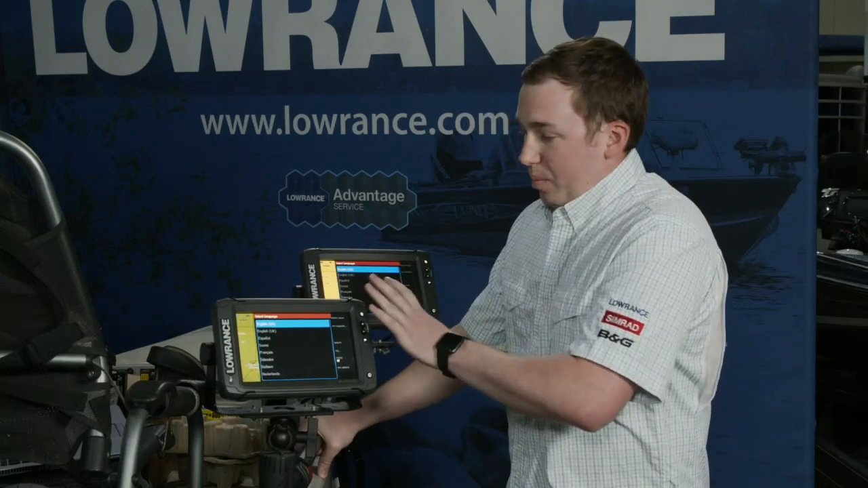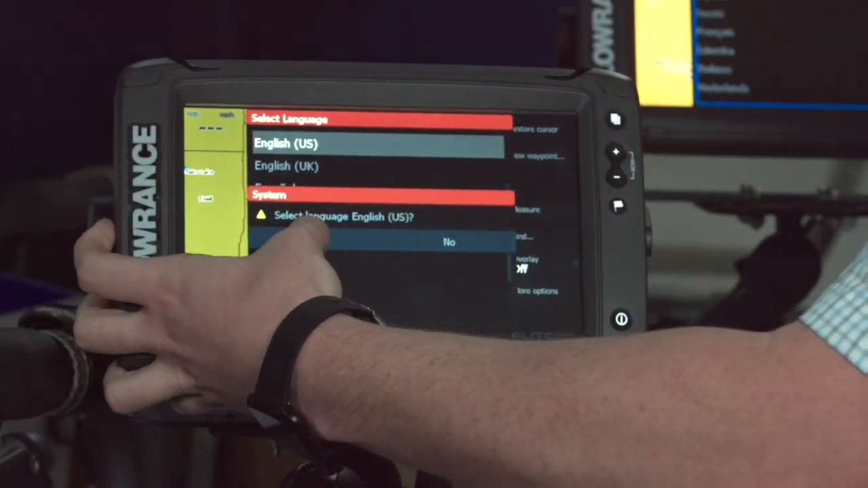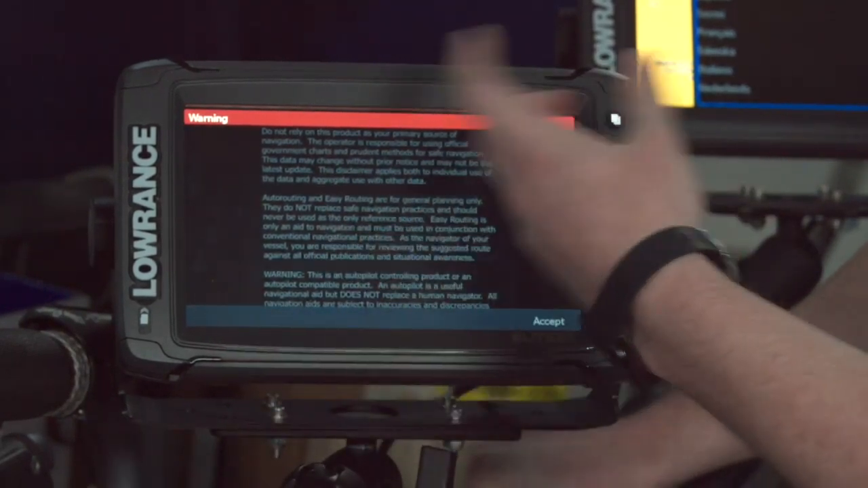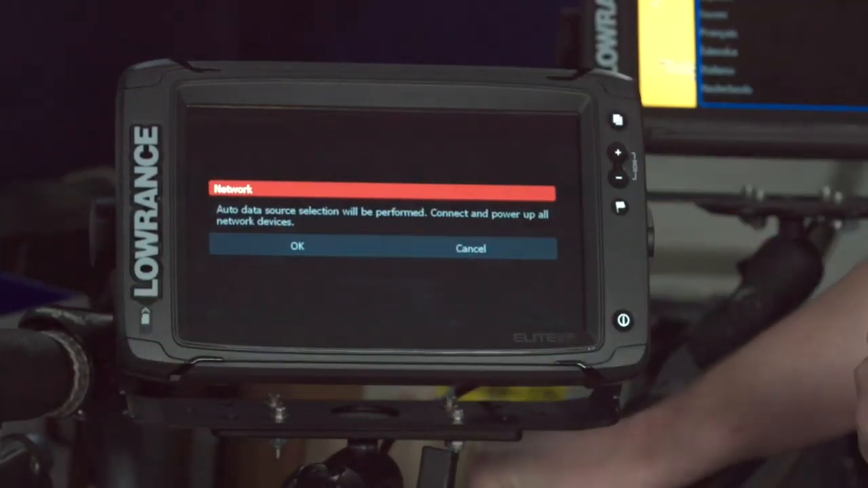So once you get it all set up on your boat, like I said, when you power it on the very first time, you'll get this select language screen. So you just pick whichever language you want. I want United States English, so I'll hit yes. It'll pop up the accept screen. This is, you just hit yes. And then it'll ask you if you want to register. So you can register it now or you can register it later.